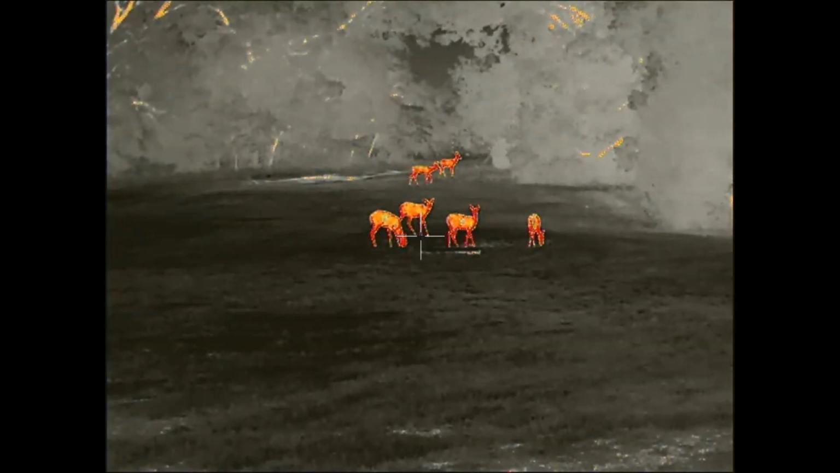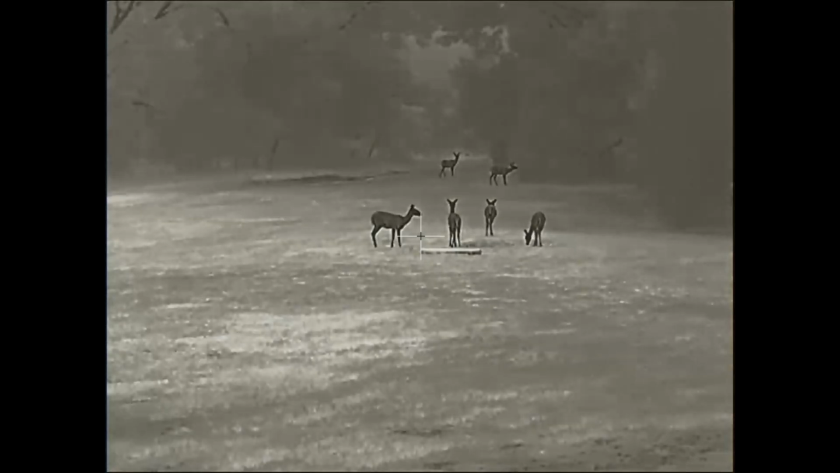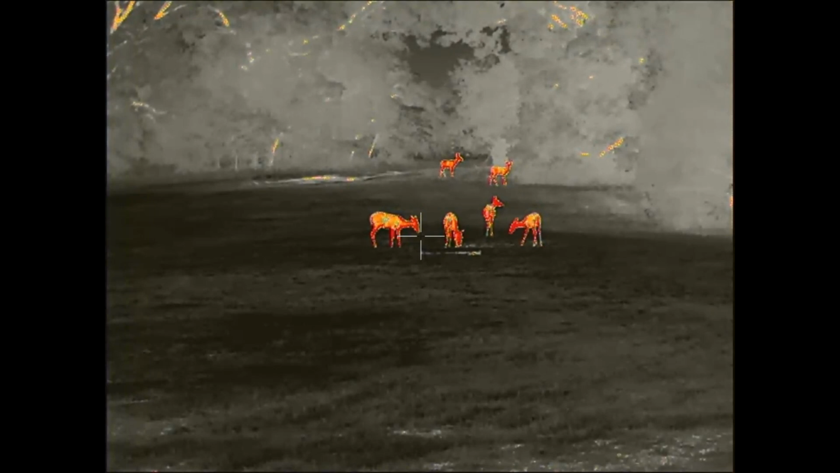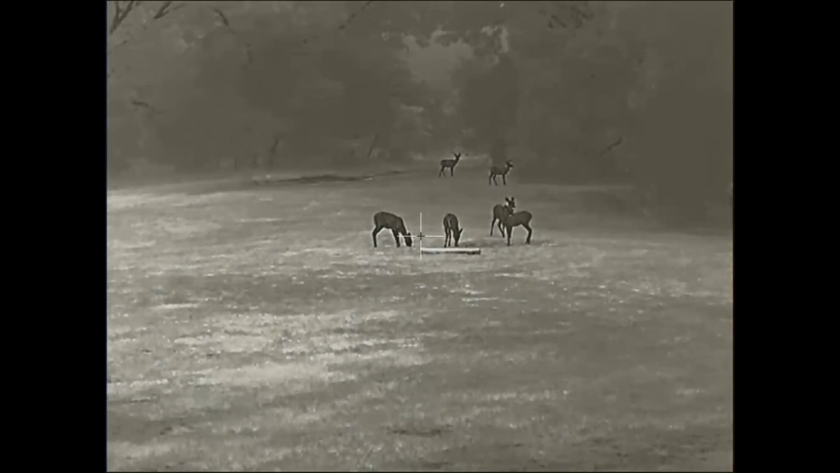You're going to be looking at somewhere between 2.5 and 3.5 hours of battery life. We're just going to say on average about 3 hours. Could be a little more, a little less, depending on how much streaming you're doing or how much video recording, or what the temperature is. If it's really, really cold, it's not the scope's fault. The cold just eats up those batteries, so it could bring that down even below that if you're out there in those super cold temperatures.